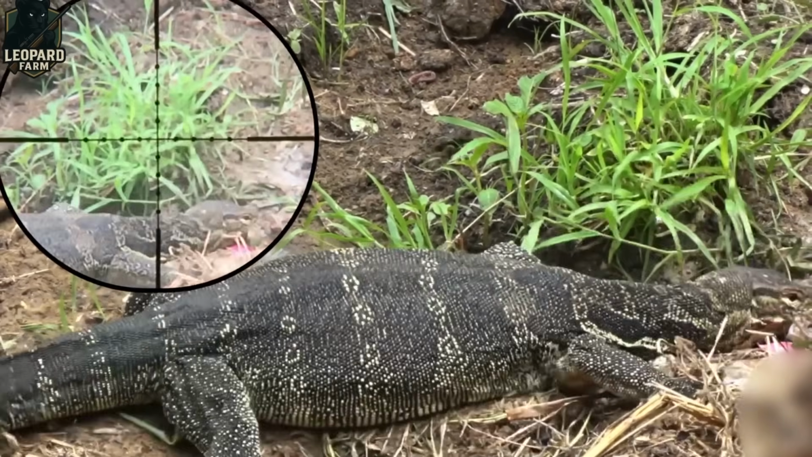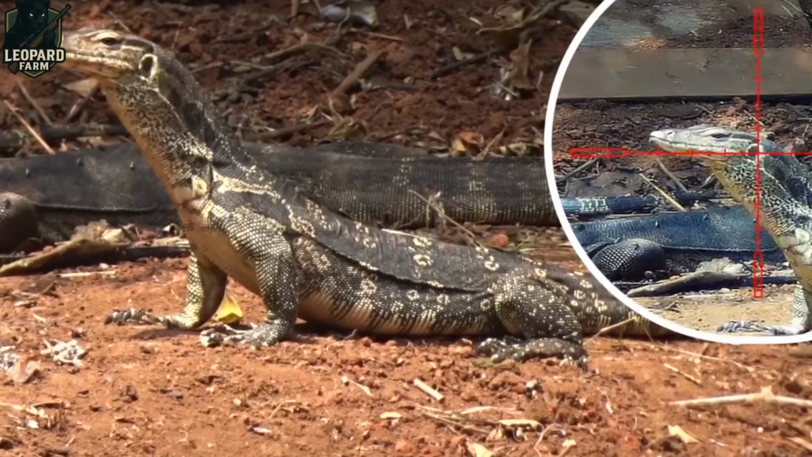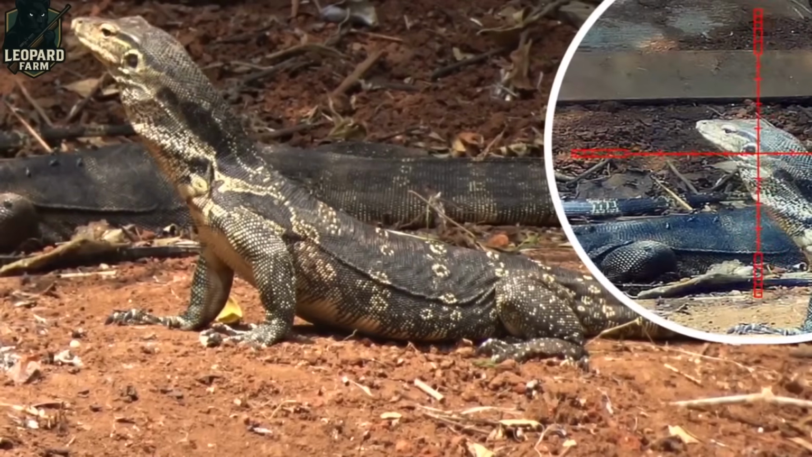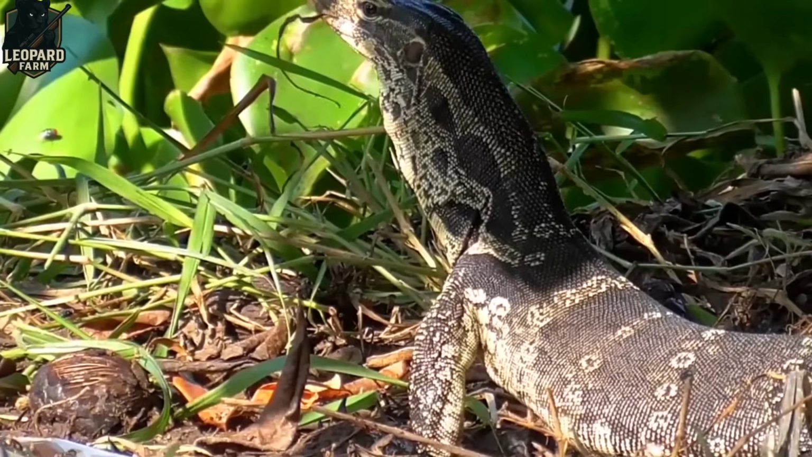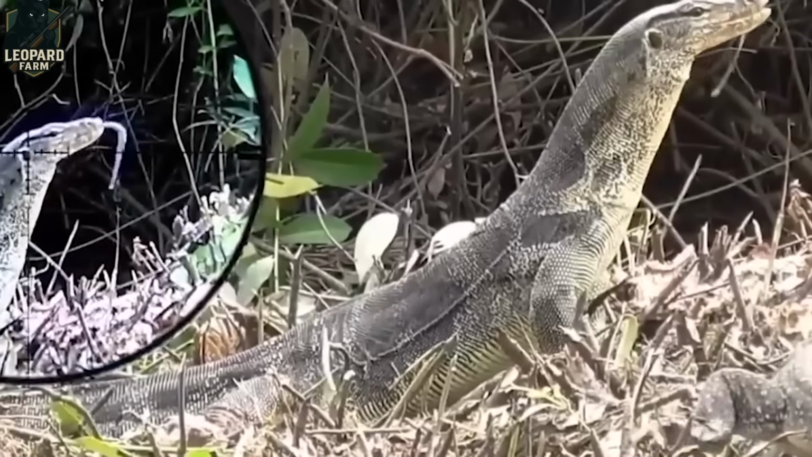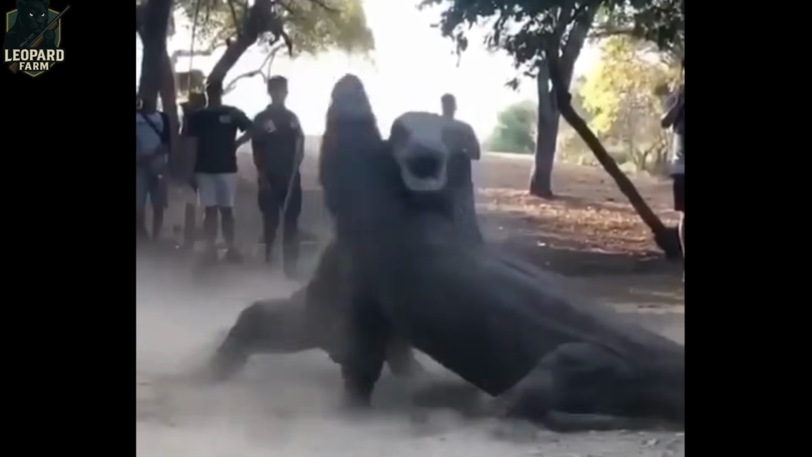Each team, made up of 3 to 5 members, including a lead hunter, tracker, and support staff, uses high-powered .375 H&H Magnum rifles or tranquilizer guns for safe captures. To encourage participation, hunters are paid between $5,000 and $15,000 per dragon, depending on the animal's size and the risk involved, balancing conservation with community safety.